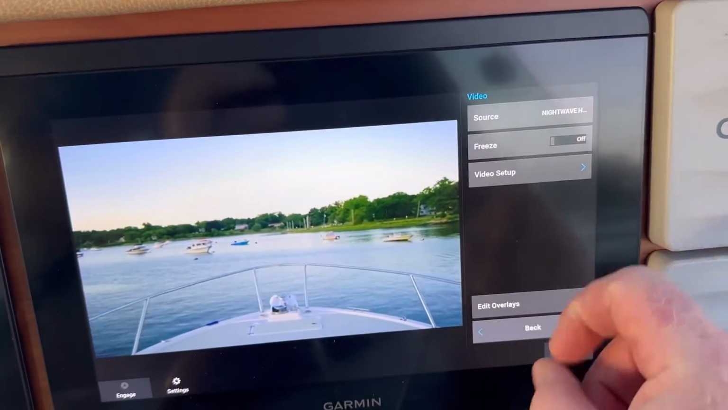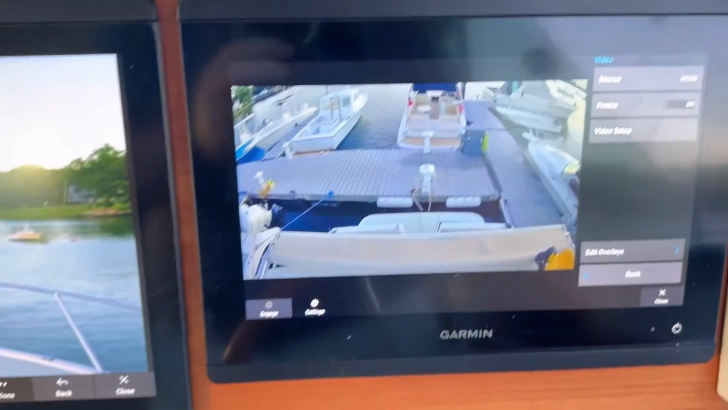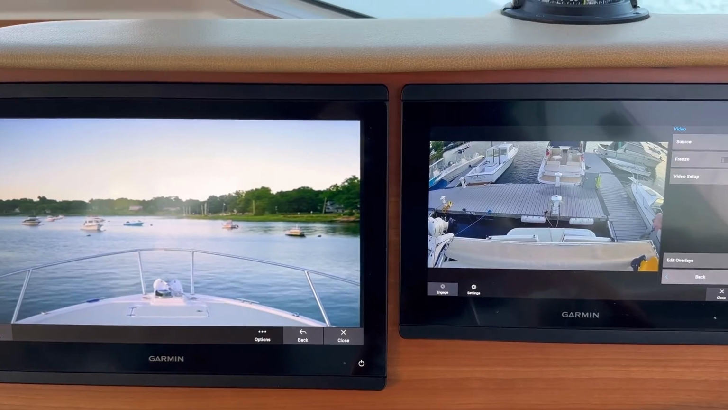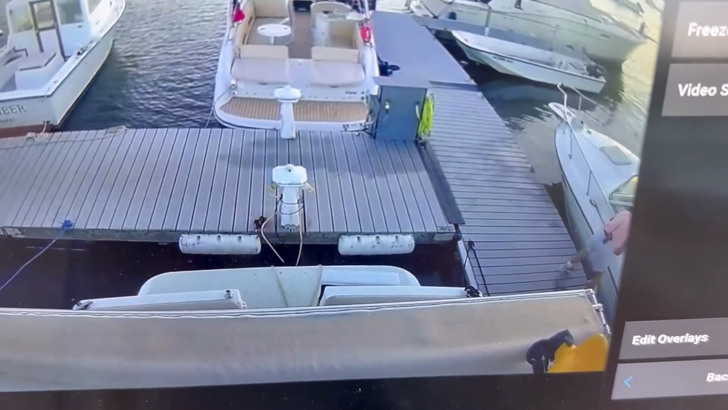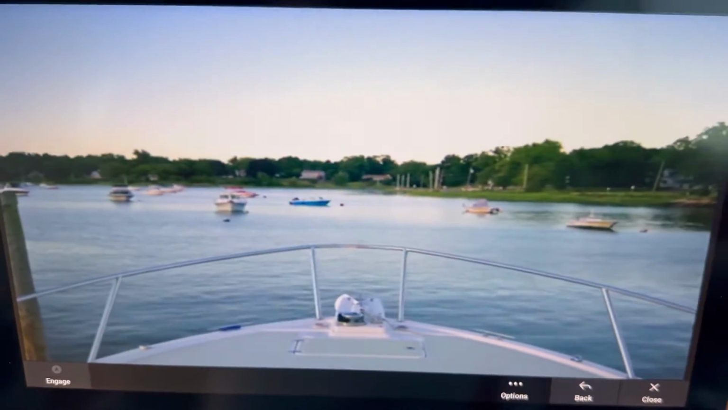Let's see. I can select my source, my Garmin GC200. That's up there, looking at my dock. That is noticeably higher resolution for daytime operations than the Sionyx.